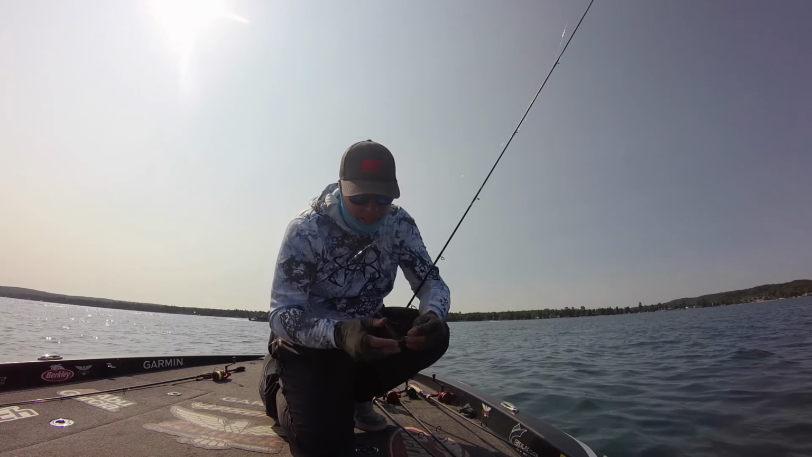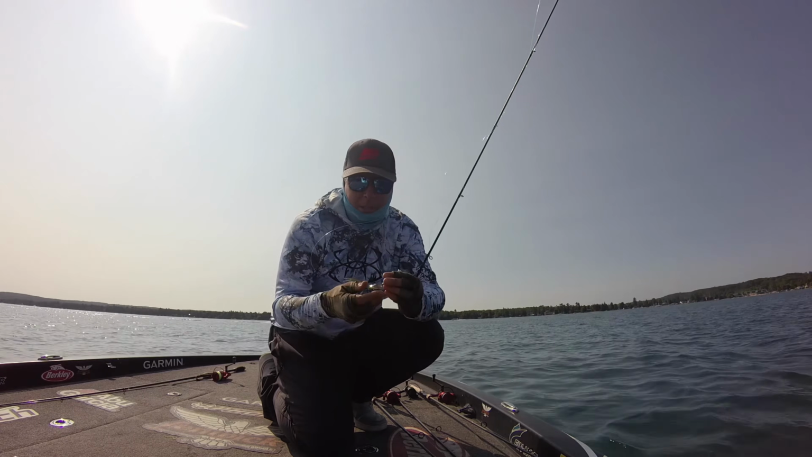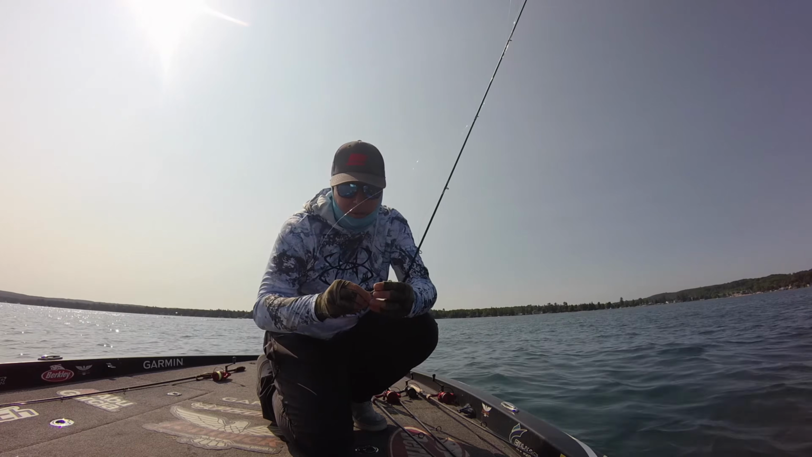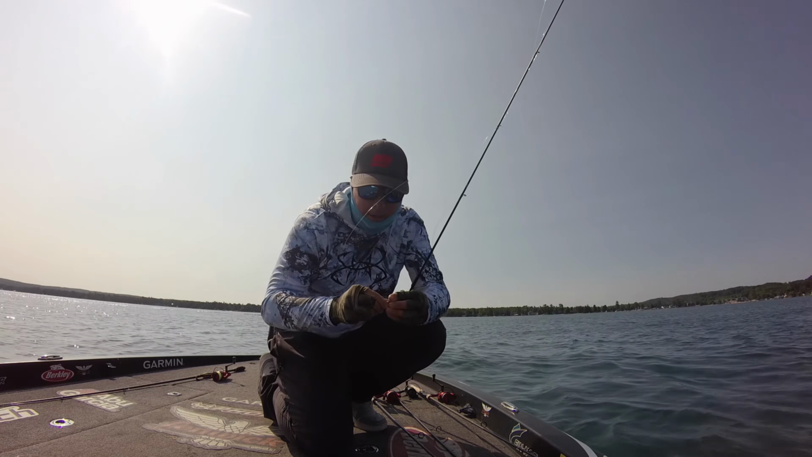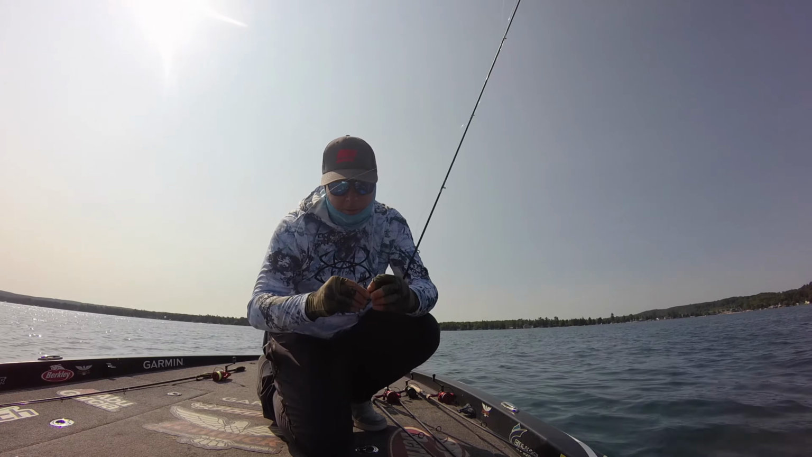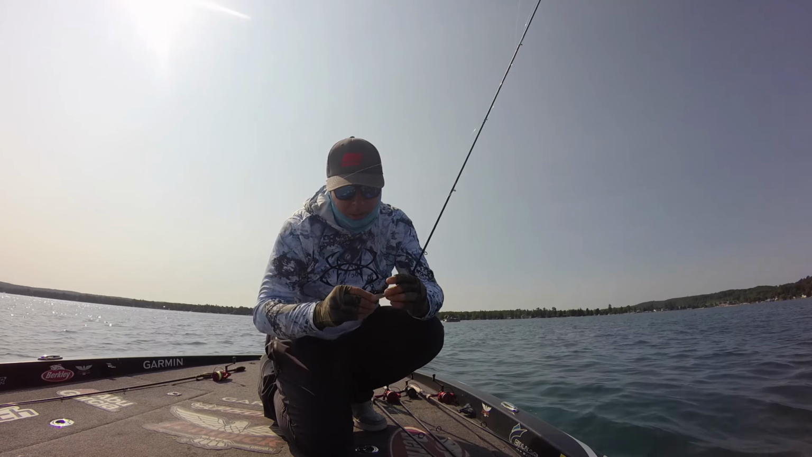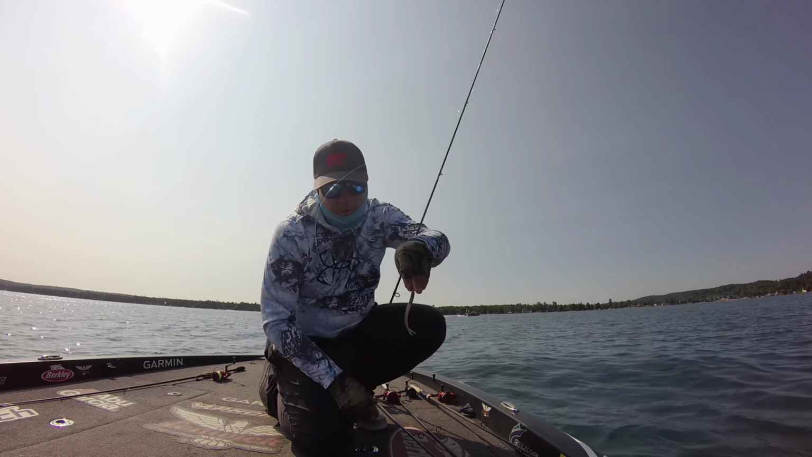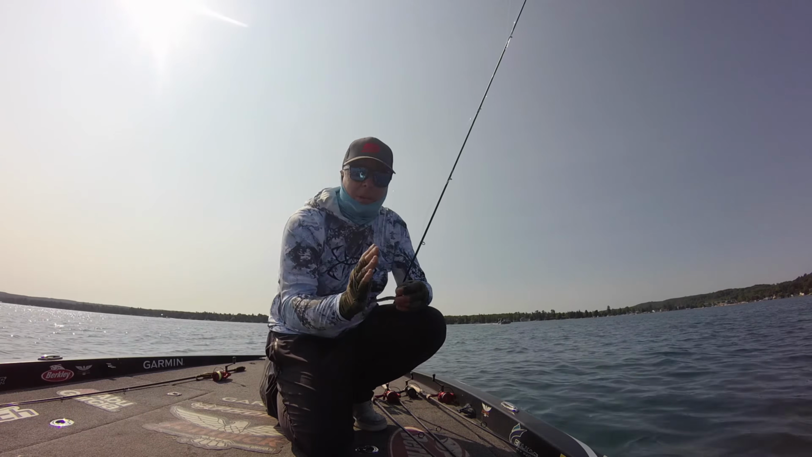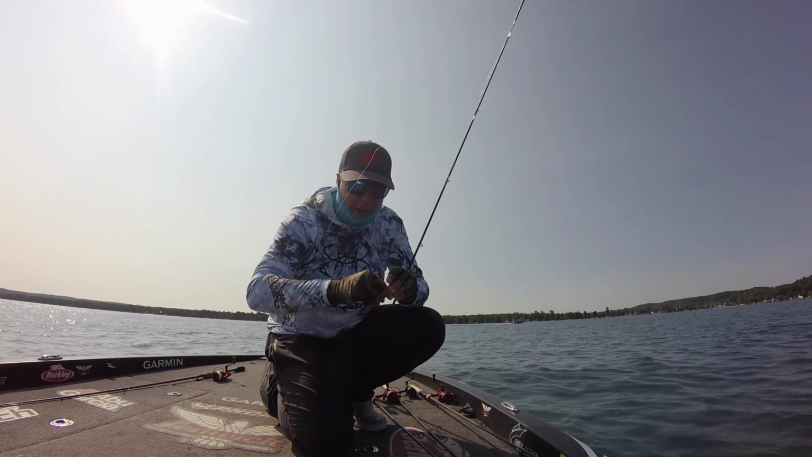Big key on these, get it straight down the middle. You see this thing wants to curve up, but make sure it comes right out the dead center of the middle. Otherwise, it's going to walk on you. See, that one's got a little kink. Let's see if we can get it a little straighter. See, I've got a bend to it right there. Kink, that's horrible. You want that thing coming straight down and straight through the plastic.